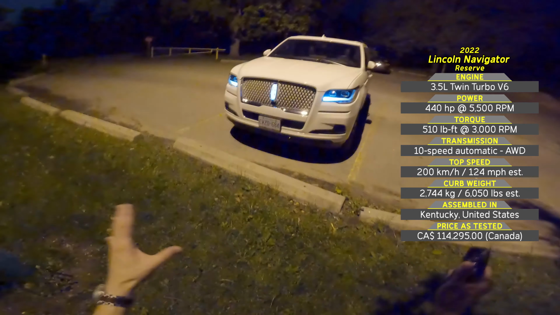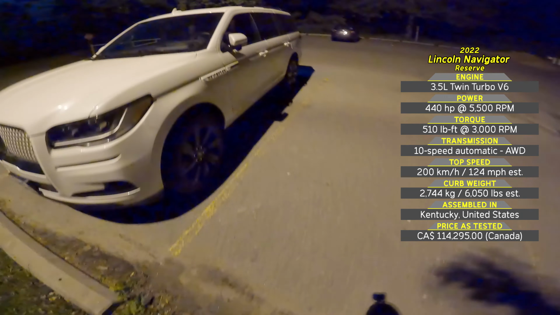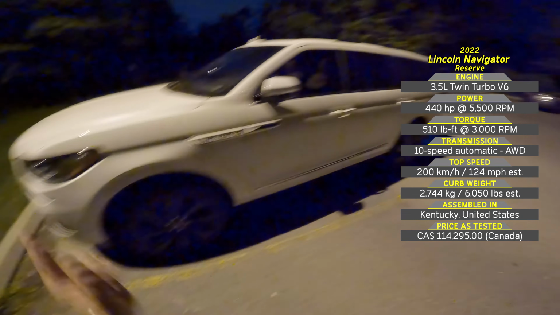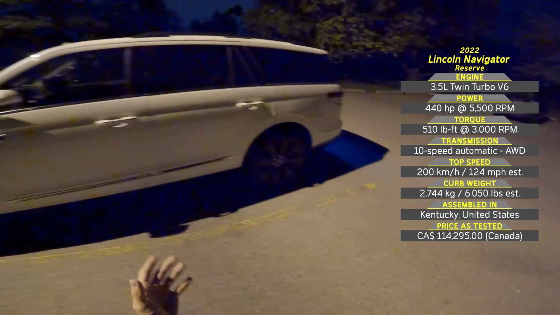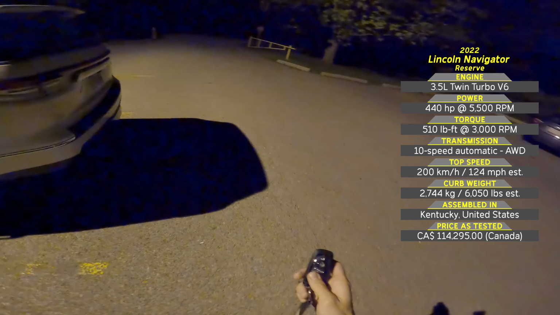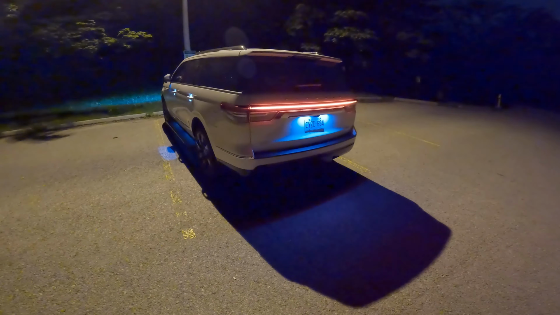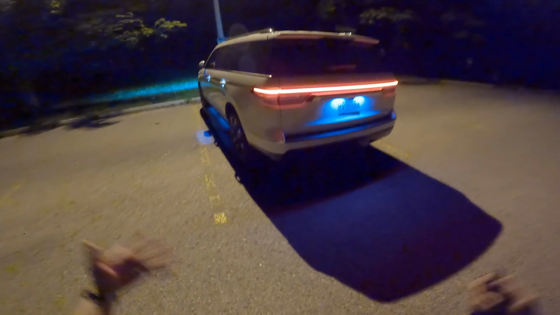So what are we going to do in this night POV test drive? We are going to take this Lincoln Navigator for a ride and see how well the headlights and the high beams, automatic high beams that is, illuminate the road up ahead here in rural Ontario. Well, it's not that rural, but outside of the city. That's the fade on light. I love how this looks. And yeah, we're going to do that.